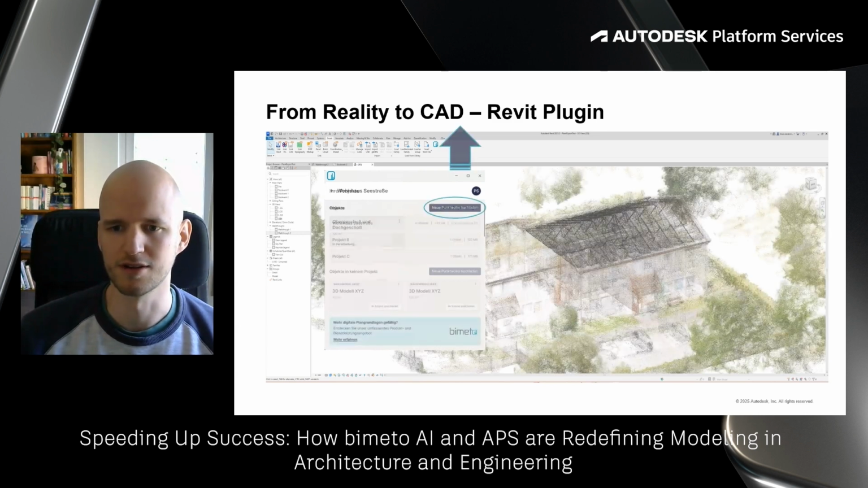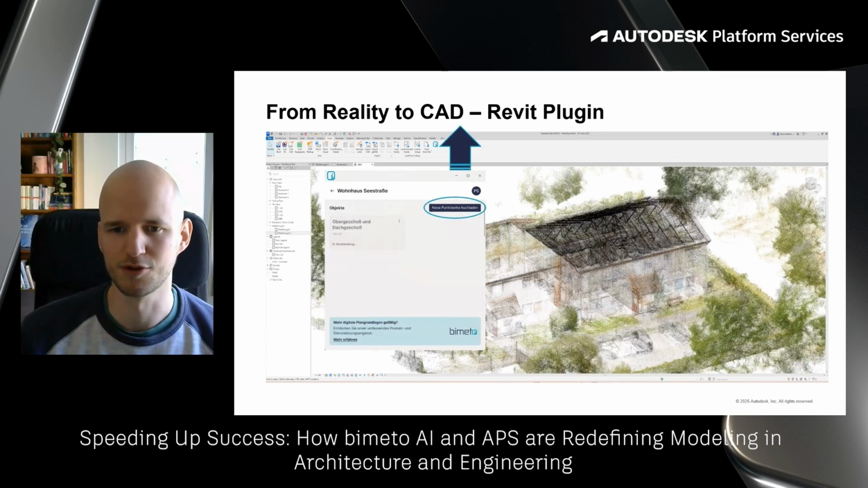Our Revit plugin provides a seamless interface between scanning and modeling. With it, users can directly load point cloud data into the Bimeto cloud environment and trigger the Bimeto AI processing with just one click. This eliminates the need to switch between different software platforms and maintains a continuous workflow.